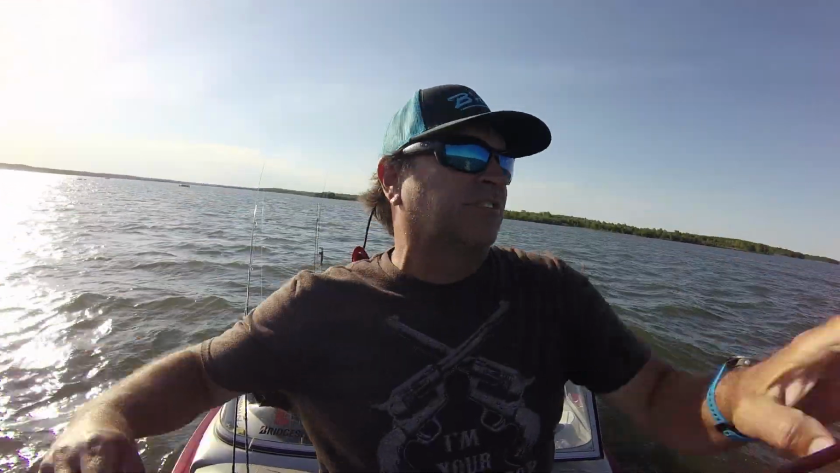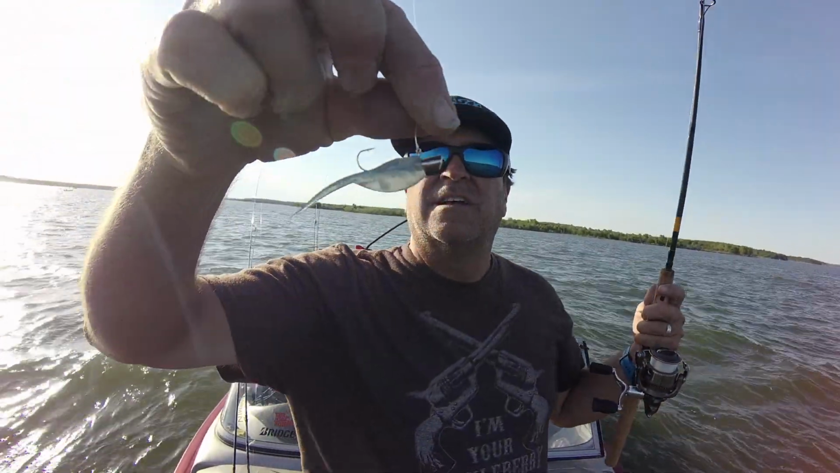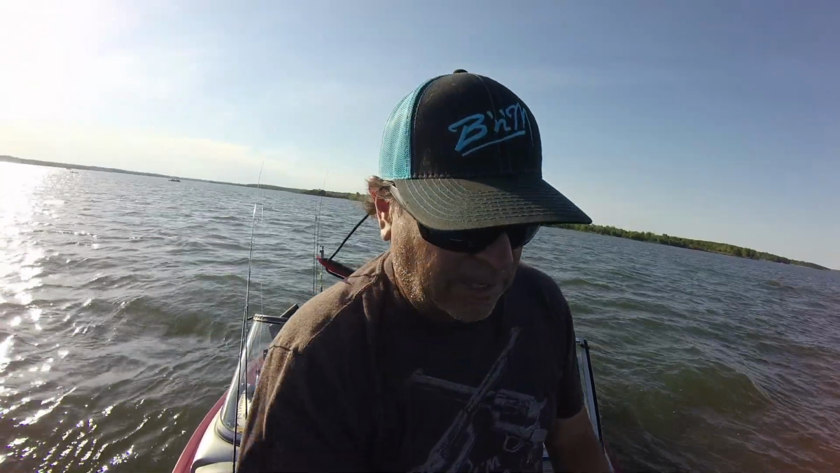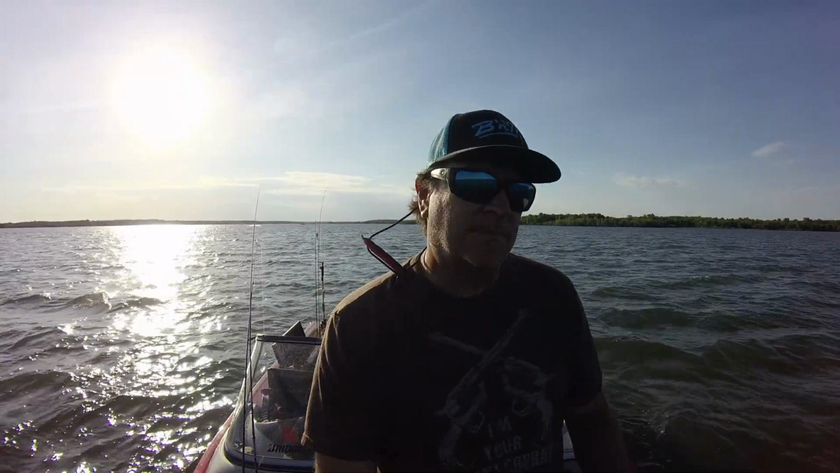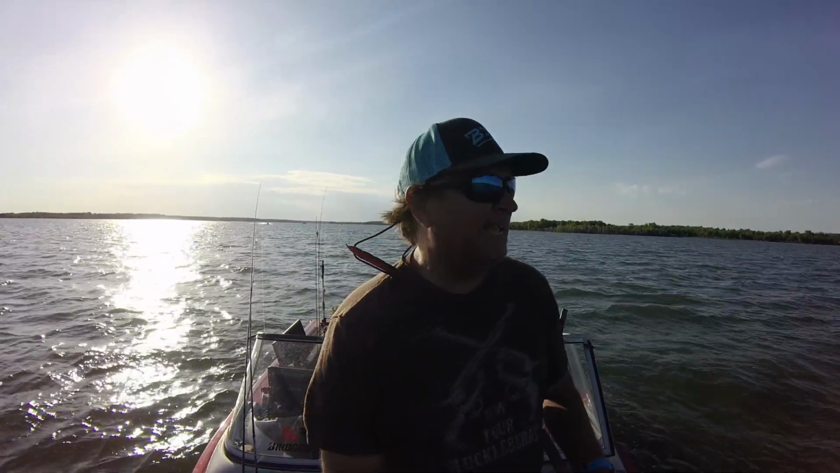Going back to old reliable, the Sharpshooter 6, and basically a crappie magnet with kind of a minnow color and a big 1/4 ounce head or 1/8 ounce head. And we're just throwing it out. We're over some structure here, counting to about 12 because they're staying close to the bottom with this rough water, and then just reeling it back ever so slowly.